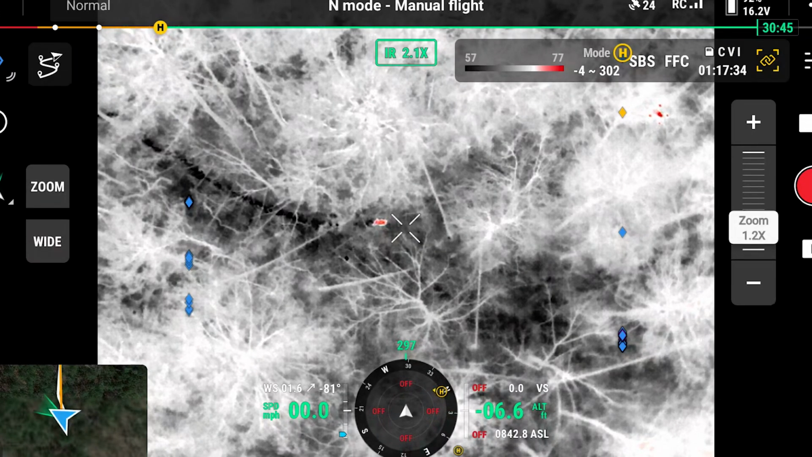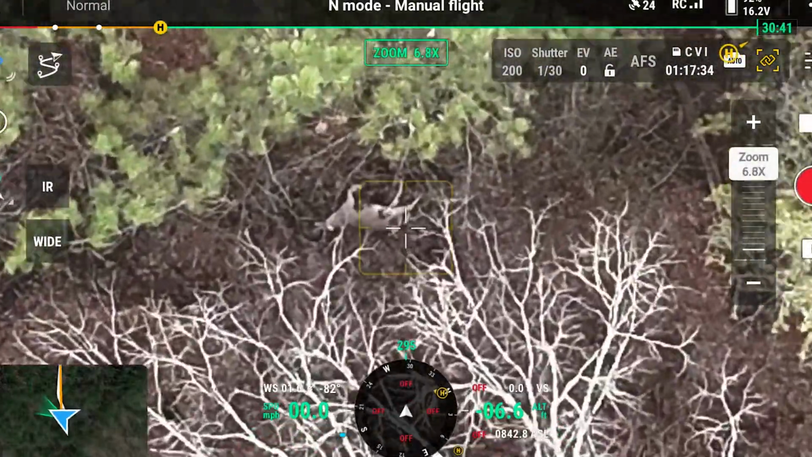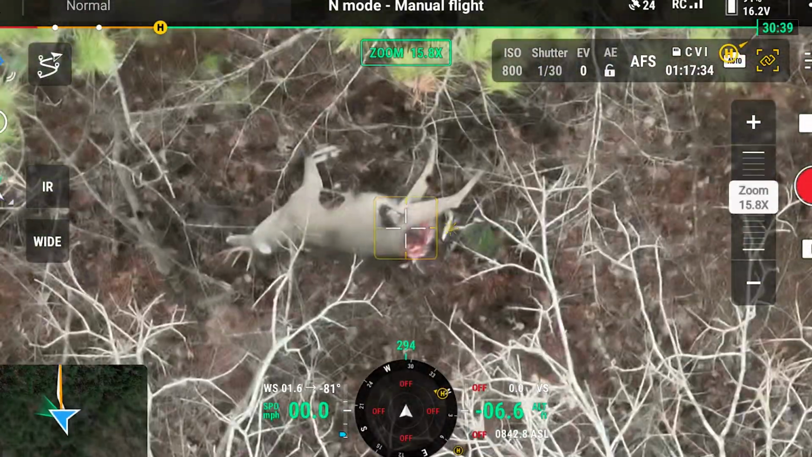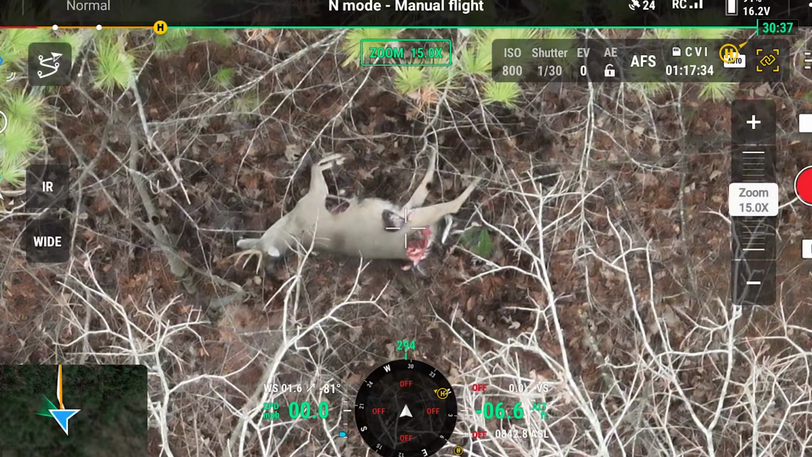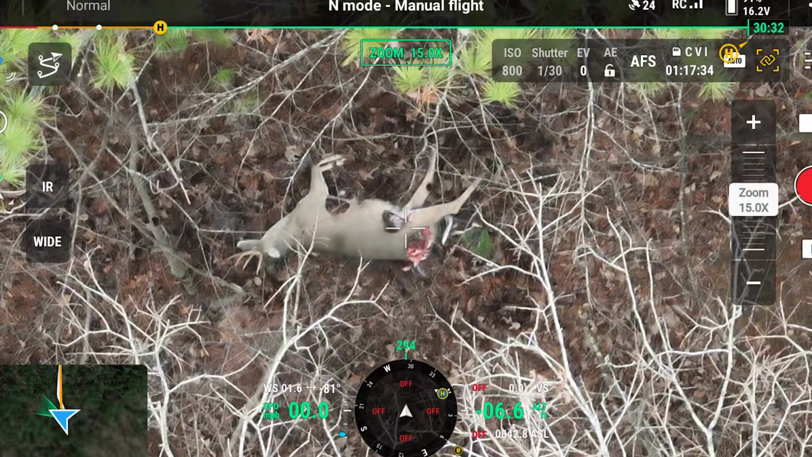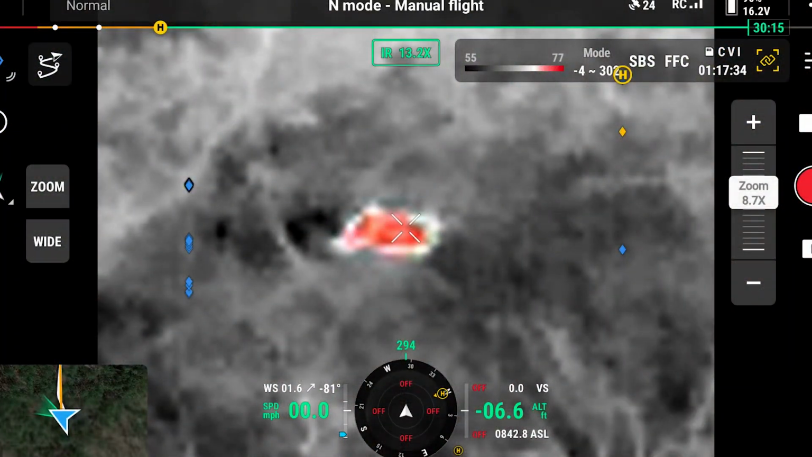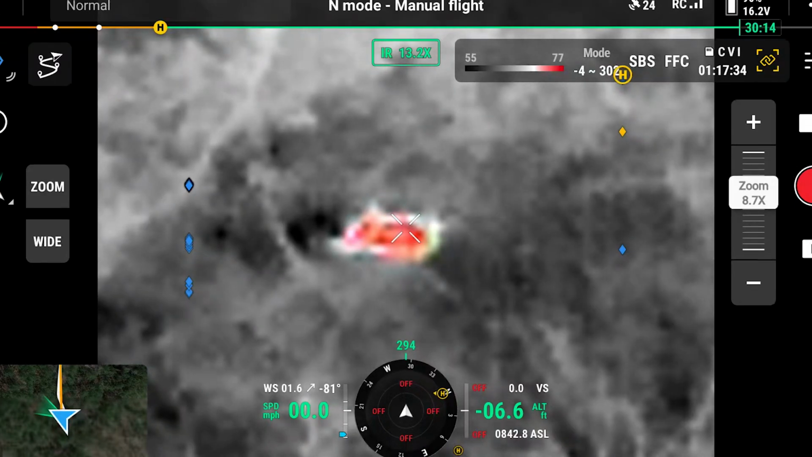I'm at 150. God, he's bleeding everywhere, ain't he? Yep. He's good for the mountain. He'll be a nice light drag. Yep. That's like perfect timing, dude. Boom. Dude, how do y'all just... He's dead, though. He got him. That's awesome. Yeah. Good job, dude.